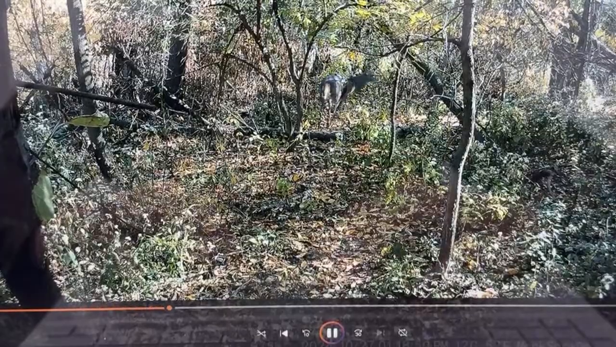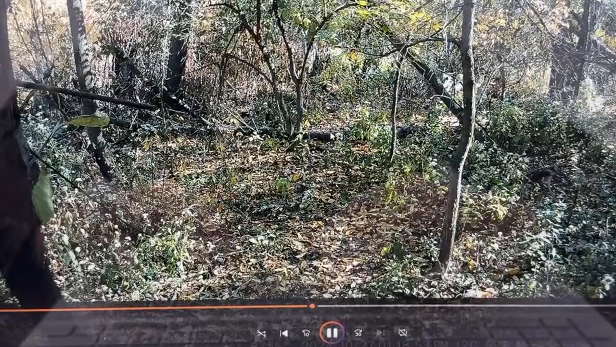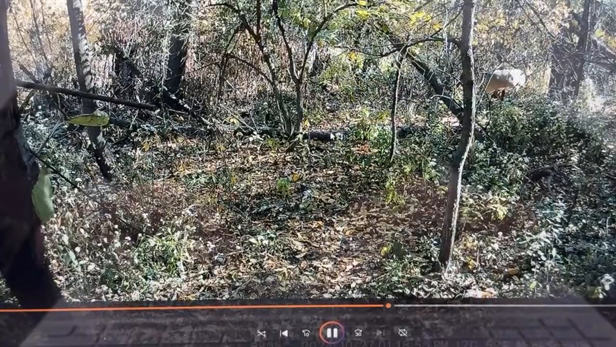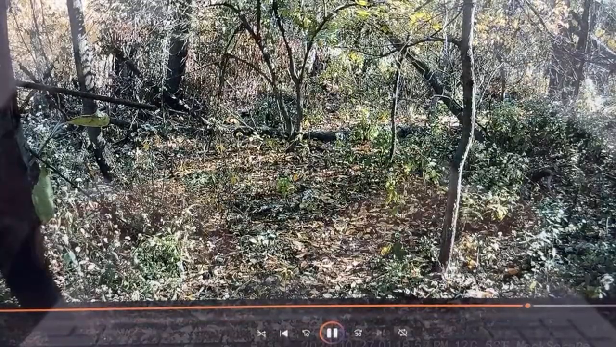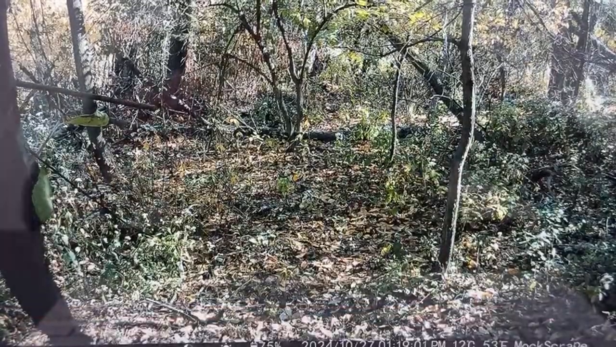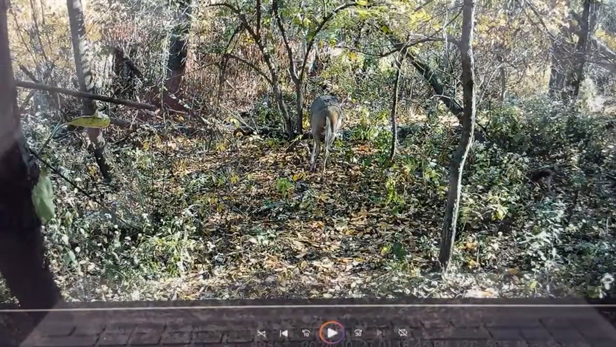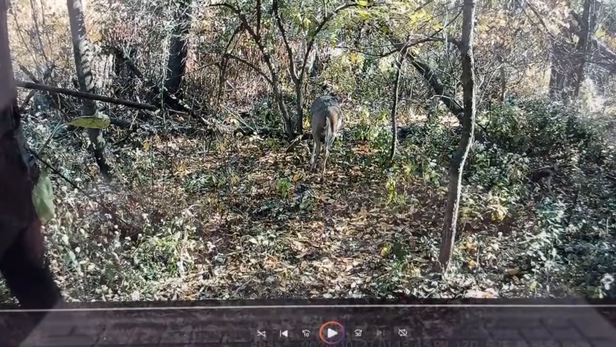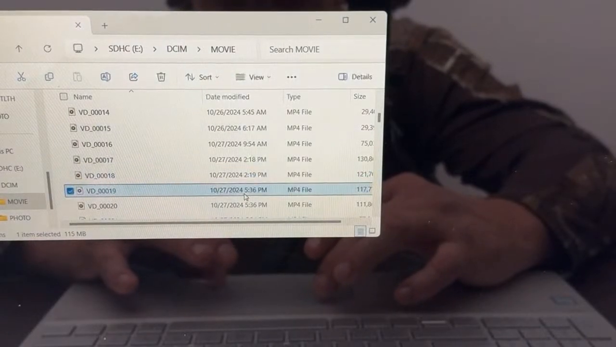Now, I do have permission on this property, so I may be putting up a double ladder stand for my son and I to hunt this, because it would be nice. He only hunts down camp with me, but it would be nice to get him one of these bucks in his local area, where we could jump into the stand in the evening and do some evening hunts, especially next year, because I'll be on the daylight shift at my job. So looking forward to that for sure.